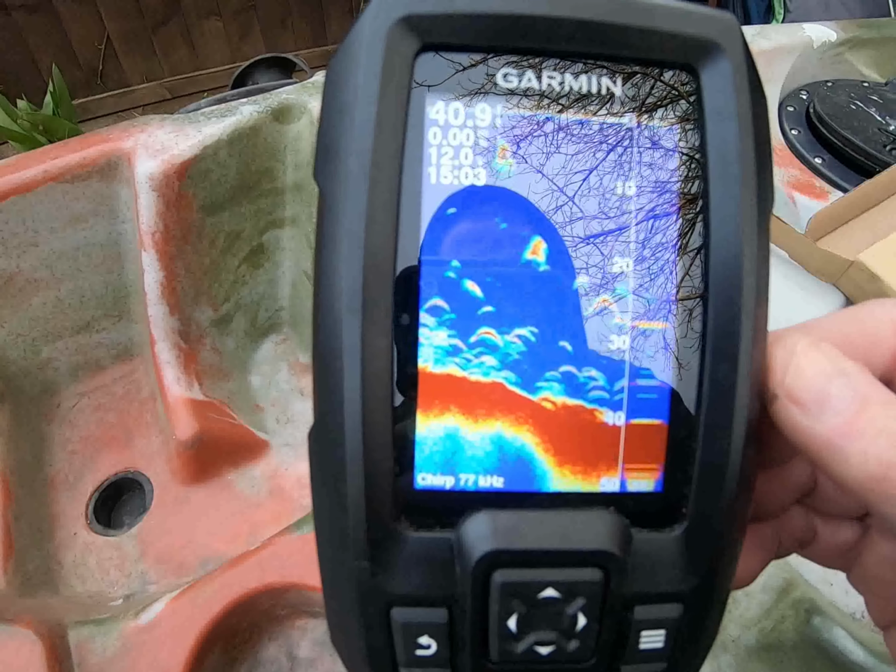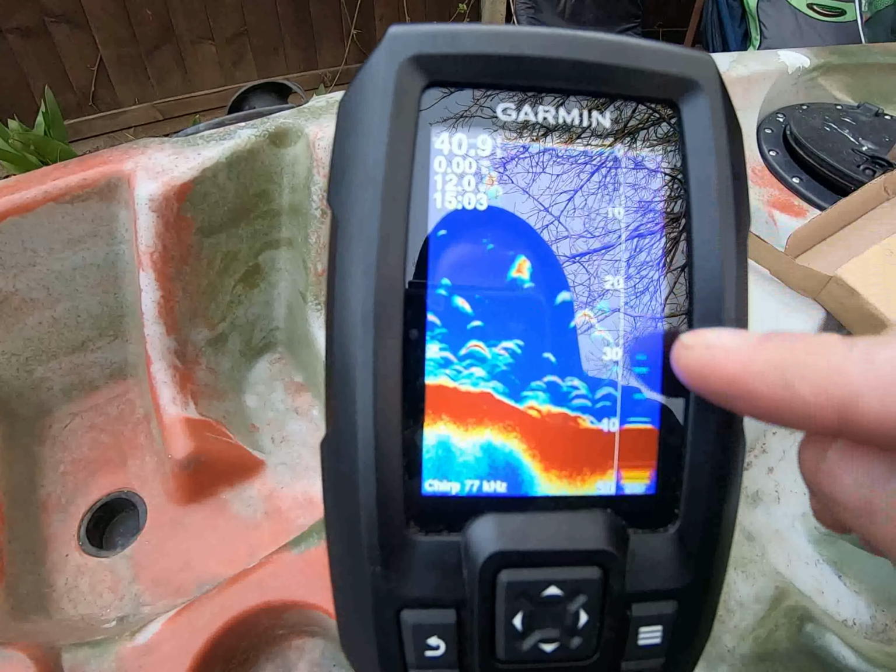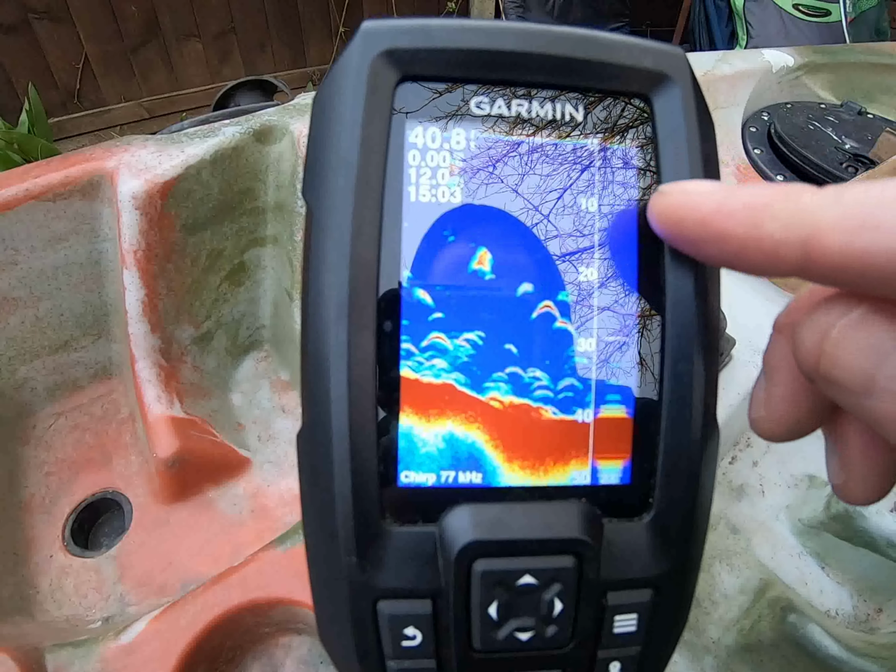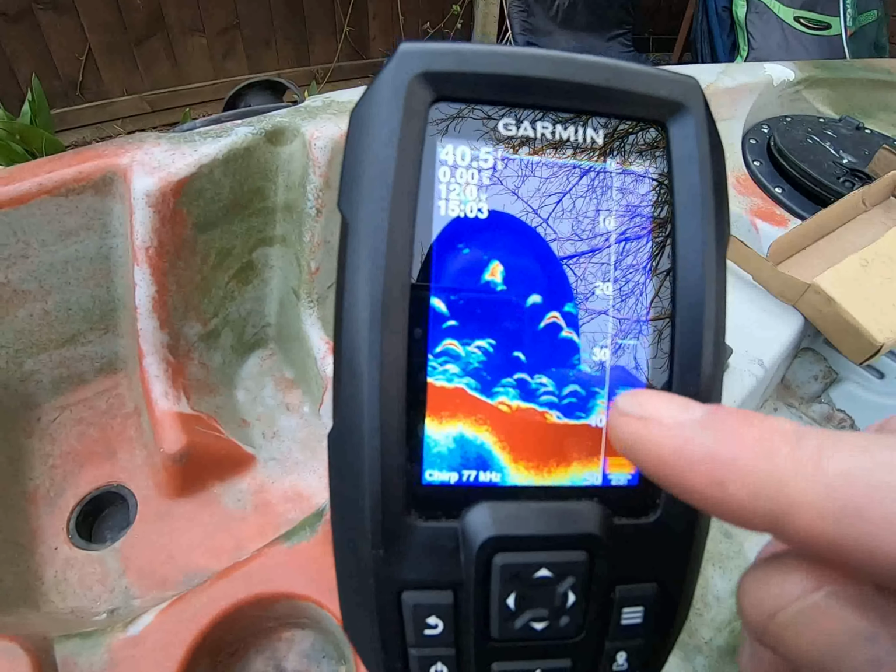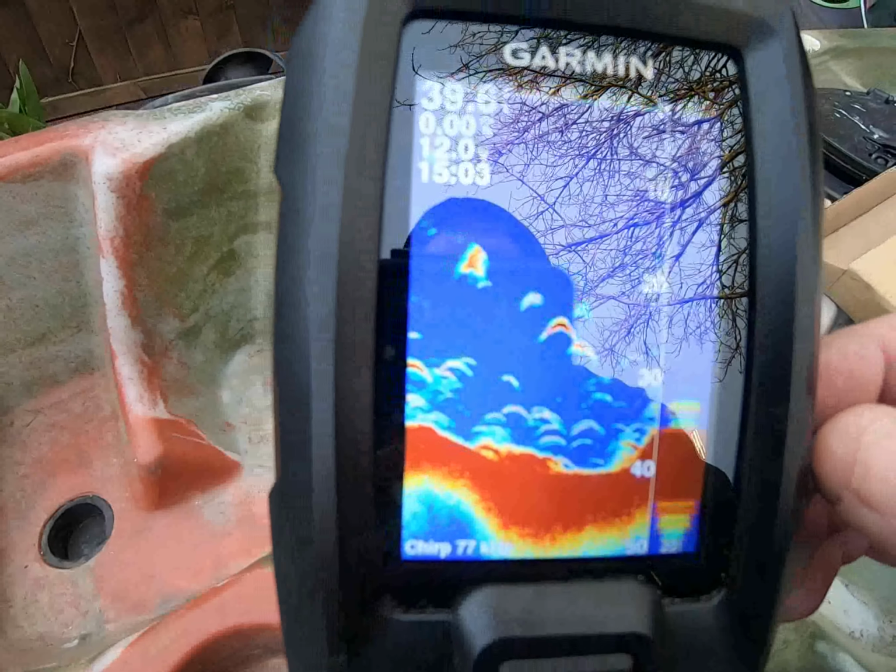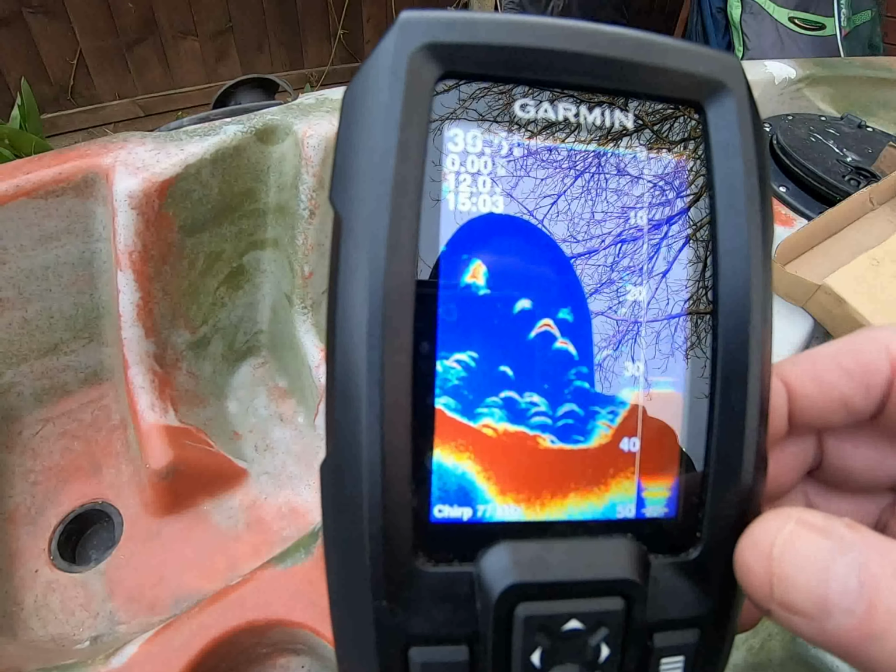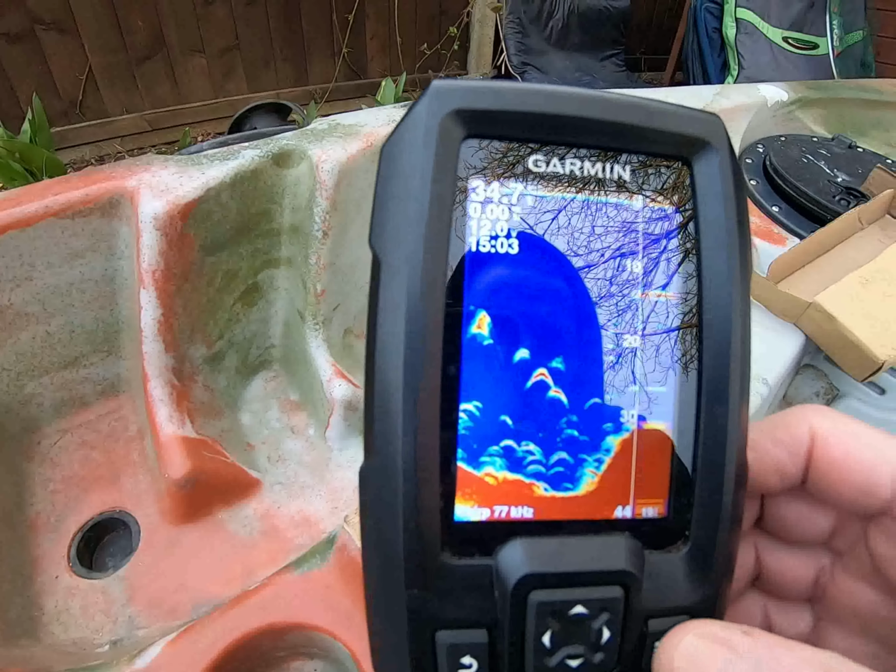So this is the simulator on at the moment with the A-scope down here. So this would be exactly what's happening under the transducer in real time, and this would be the history moving across, and any fish that show up will appear as arc shapes like that. They would be fish. But you can have a fish icon on if you want, and I'll show you how to do that if I get it right.